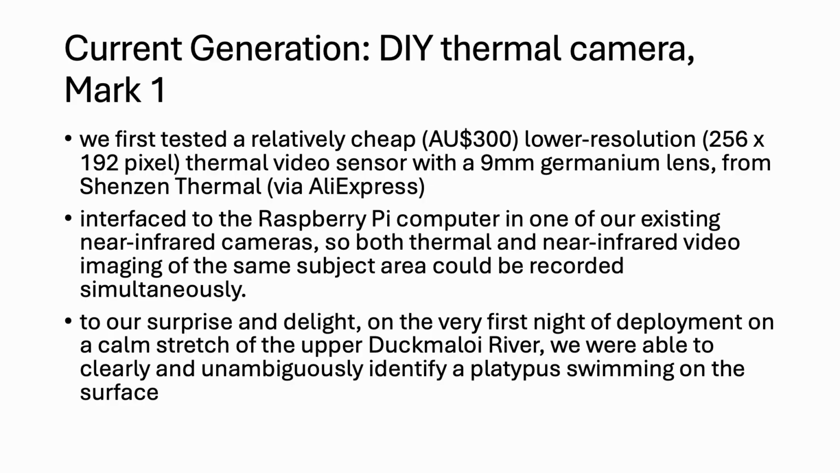But to our surprise and delight, on the very first night of deployment, on a calm stretch of the upper Duckmalloy, we were able to clearly and quite unambiguously identify a platypus swimming on the surface near the camera. And this is the very first capture on a thermal camera of a platypus. You can see it's clearly a platypus. It's not a ricali. It's got platypus anatomical features. The movement is typical of a platypus, in particular that diving action. You might not be convinced by that, but I'll show you some higher resolution thermal videos shortly, which will convince